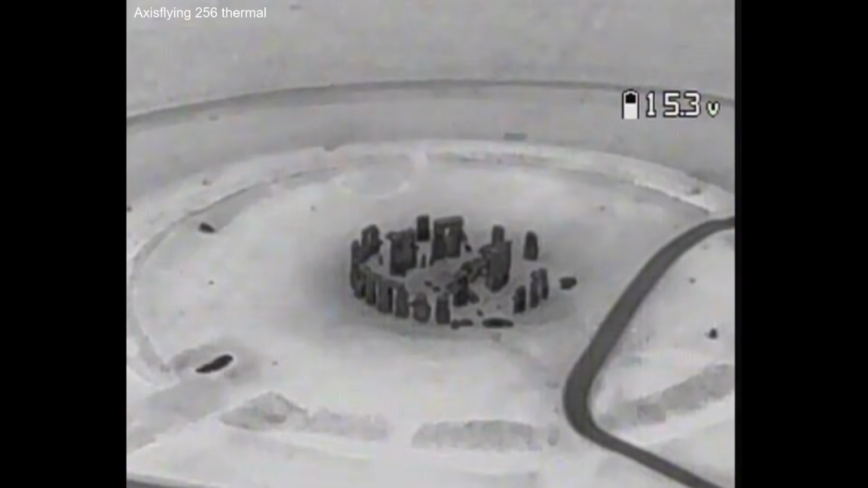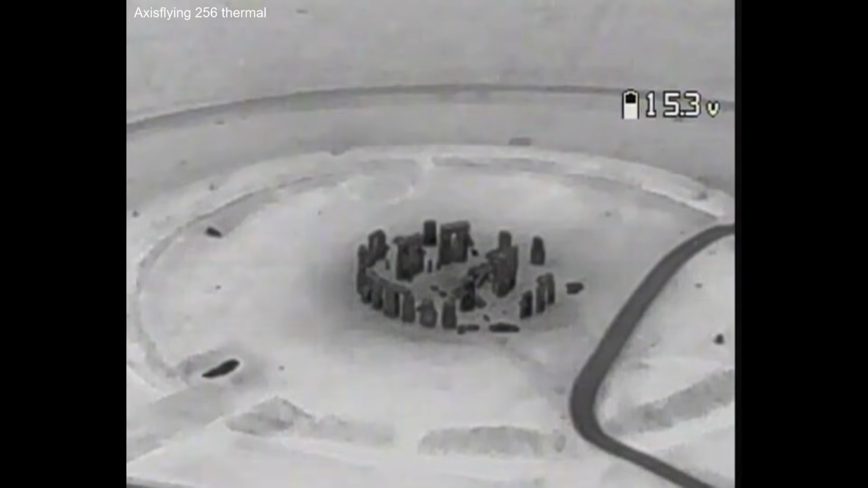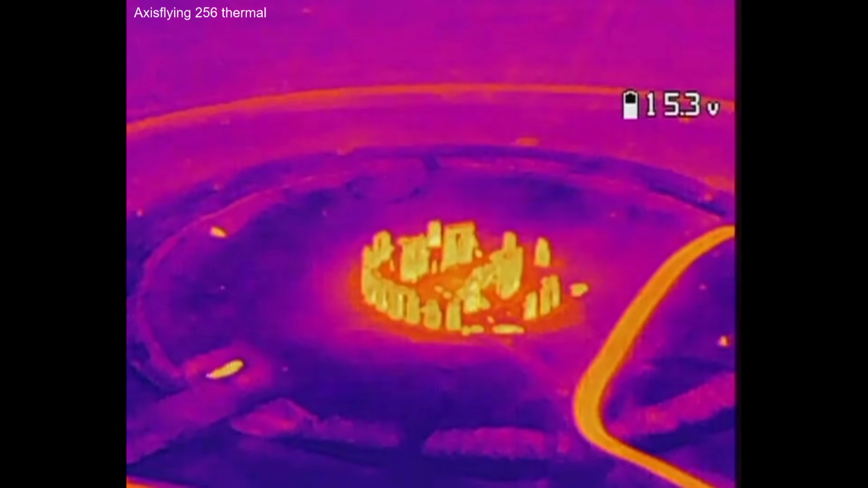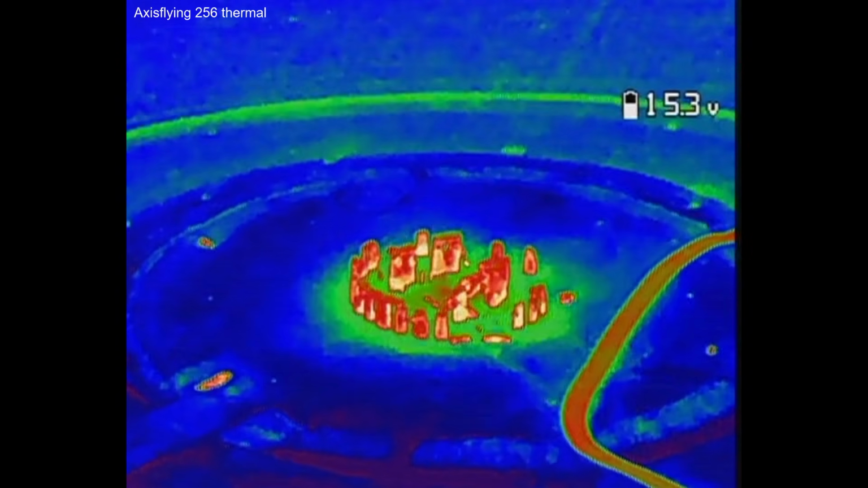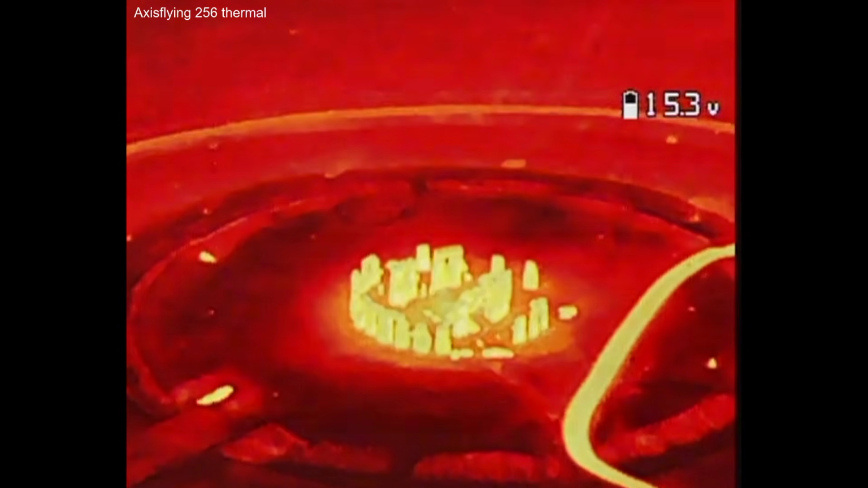But I did take the drone up a little bit higher and move it over a little bit, just to get more of a looking-down shot on the site and, again, play with the different color palettes. And the footage, I think it looks really cool.